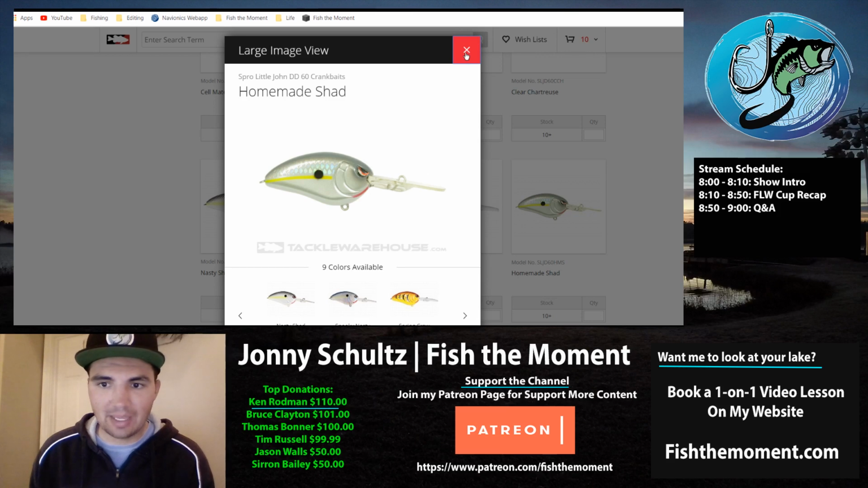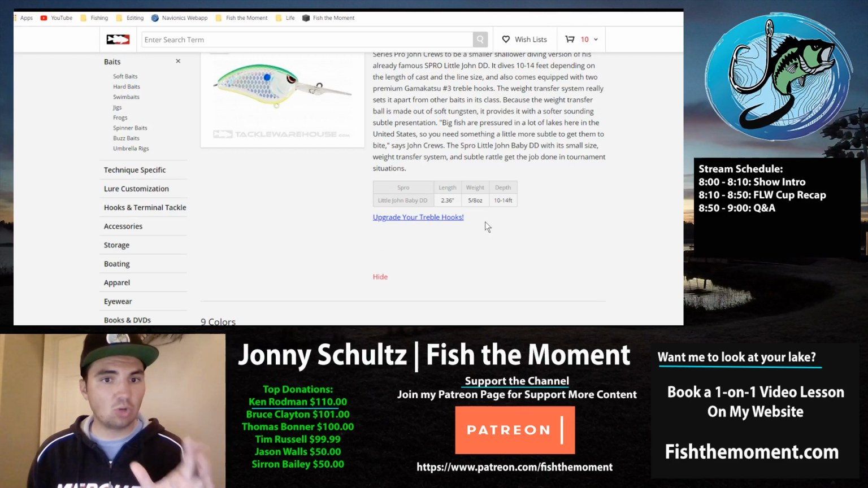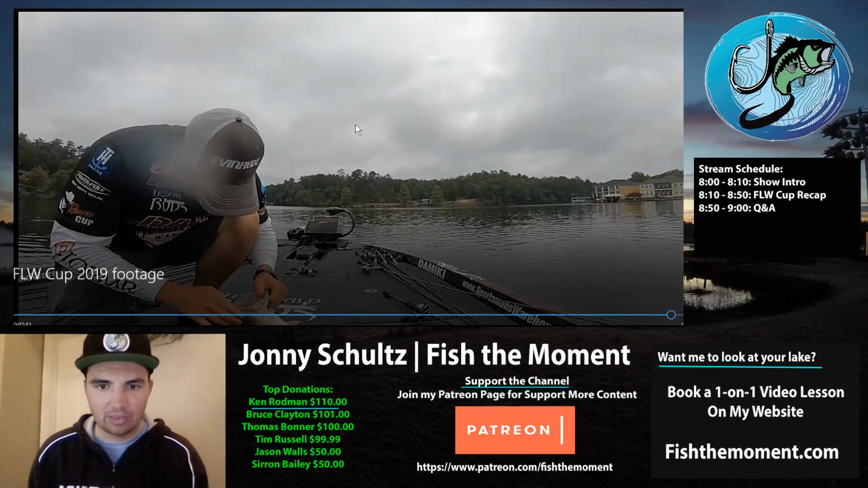It's a smaller bodied bait, which I think is probably one of the keys. It's only 2.3 inches long, so a small profile bait, but it dives pretty deep. It has a little bit of a thinner side to it, so it's a little more subtle. And he was cranking it back in this bay.